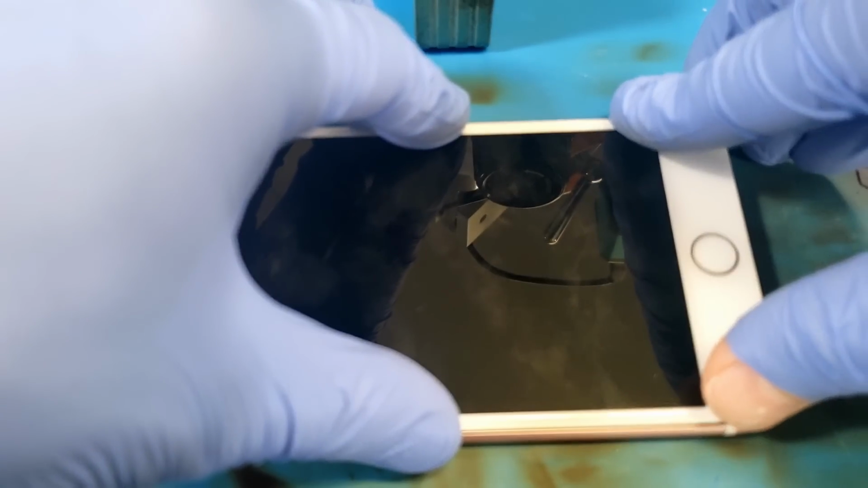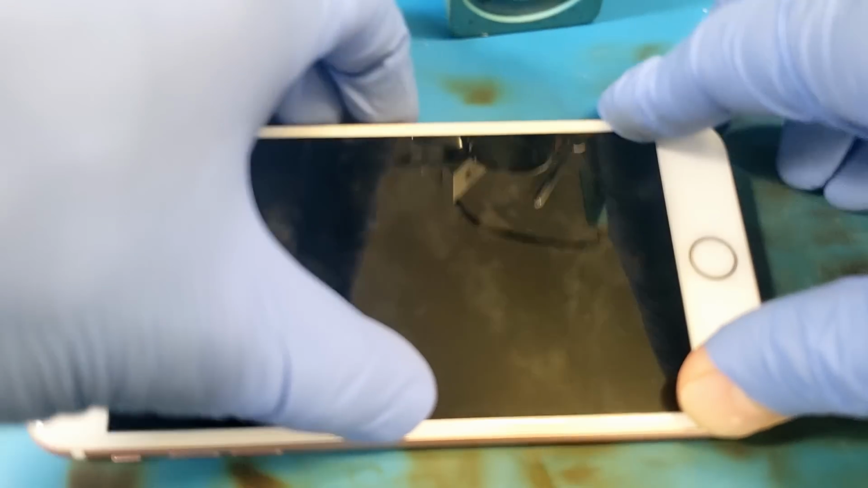I know I've used a black gasket on a white phone, but it's going to be... No, get my glove out of there.